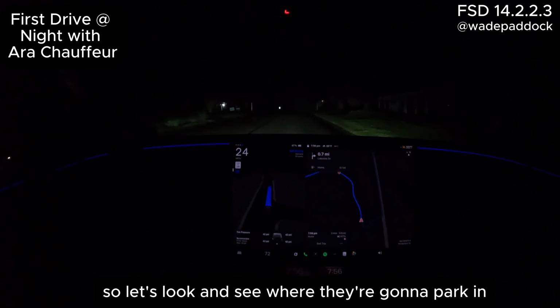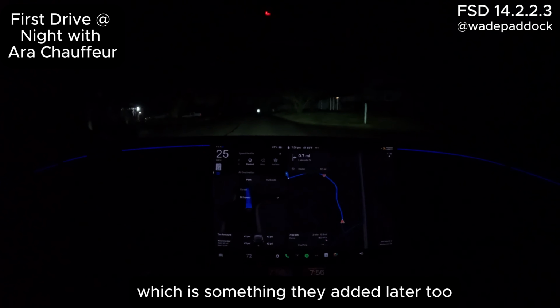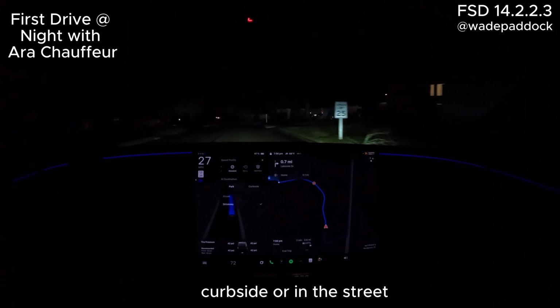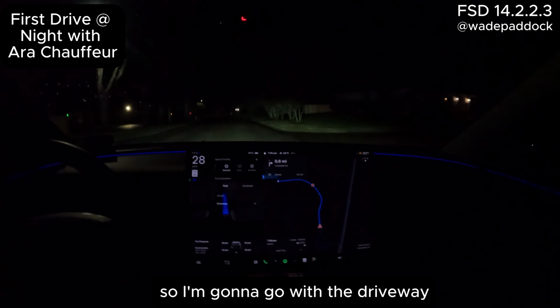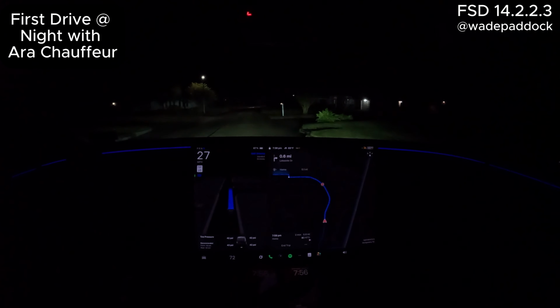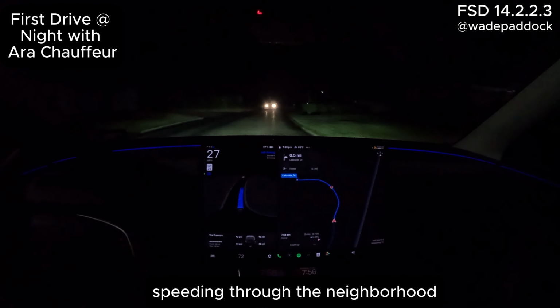All right, so let's see where it's going to park. Our choices, which is something they added later too, are that I can park in the driveway, curbside, or in the street. So I'm going to go with driveway. So let's just leave it to park in the driveway. Sometimes I do this just so I'm not speeding through the neighborhood.